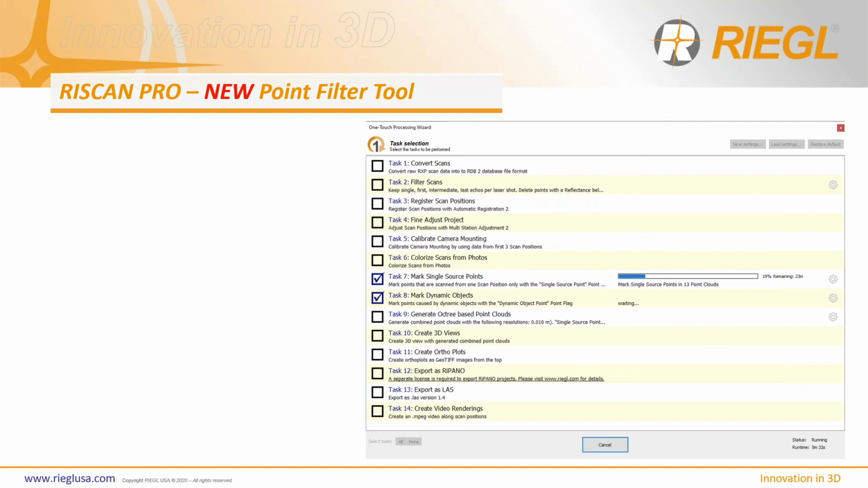It's the new point filter tool. So this will isolate and index the points into a different folder, so it doesn't delete them, right? It's kind of like, I guess you can call it classification. It classifies these single points that have been hit by a scan only one time. I'll show you some examples here in a minute.